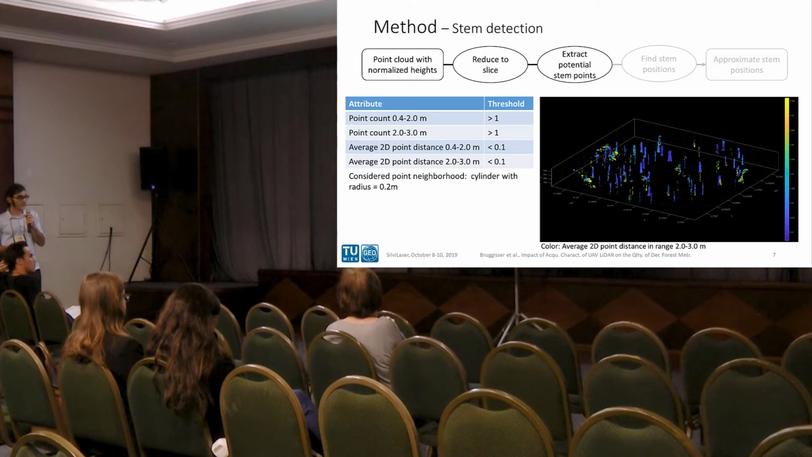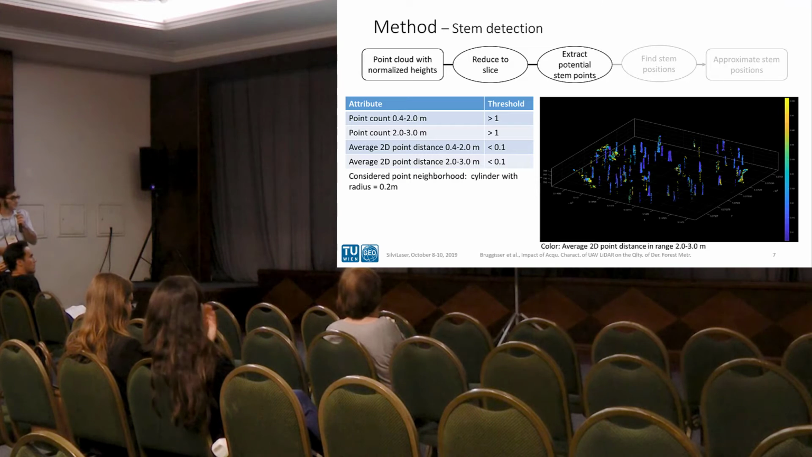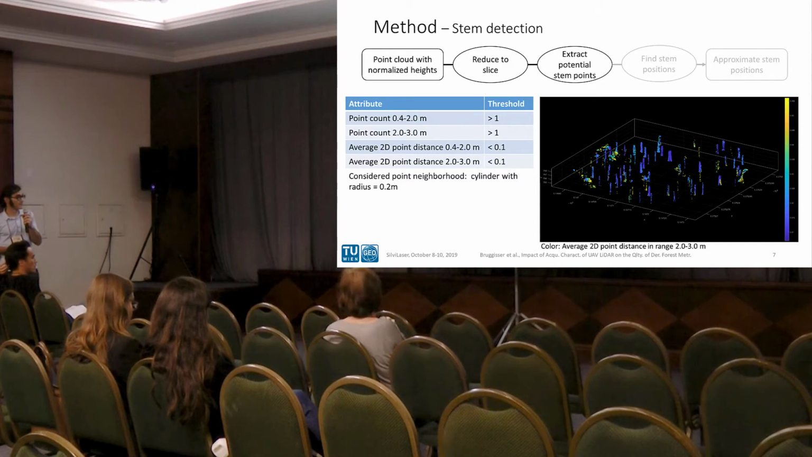Finally we investigate all these 4 attributes, including the point counts in the respective slices, and we consider as potential stem points only those that have an average 2D point distance in both slices below 0.1 meters and, of course, as a precondition, a point count above 1 to compute these distances.